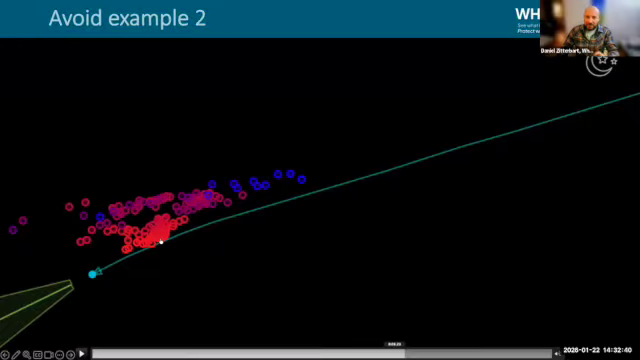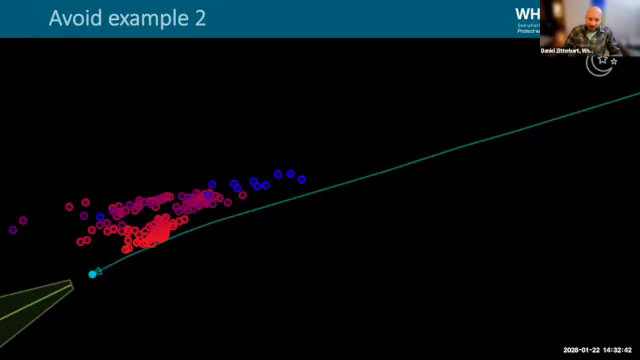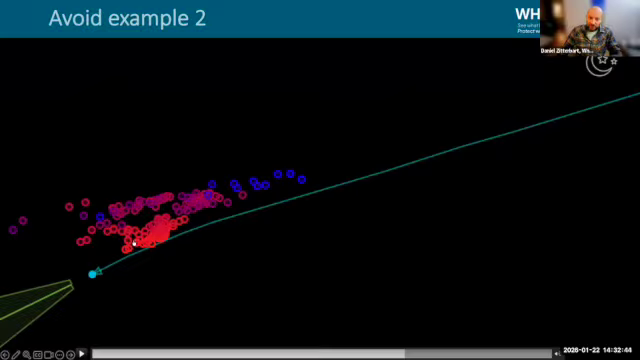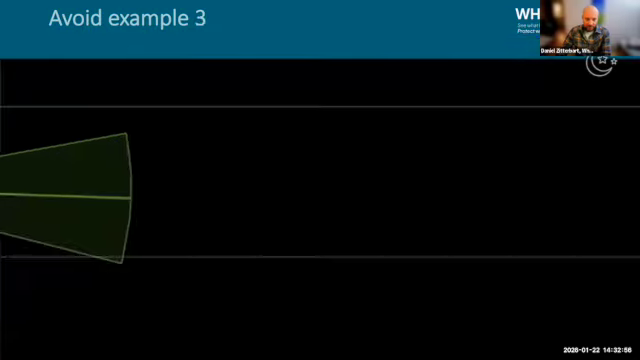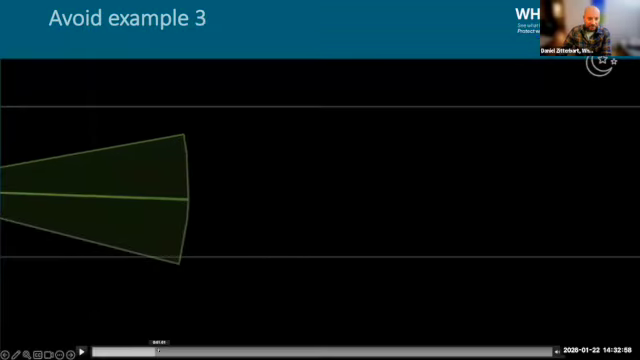And imagine the vessel strike risk, which would have happened if the vessel had kept going straight. It would have passed right through the center of where the whales are, while a small course correction, which actually does not impact operations much, allows us to dramatically reduce vessel strike risk. And this is my last example.